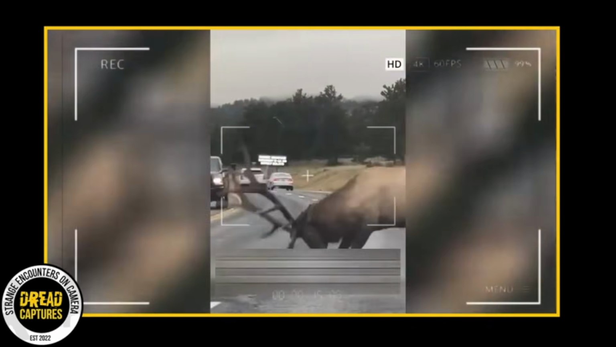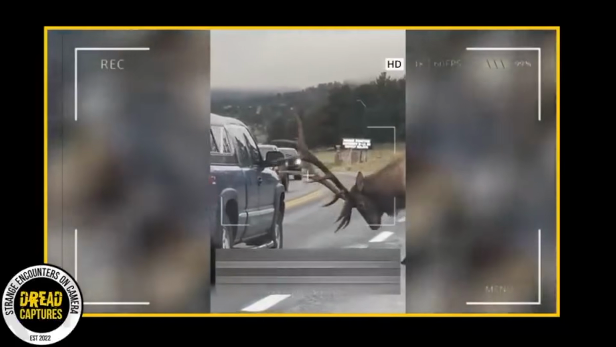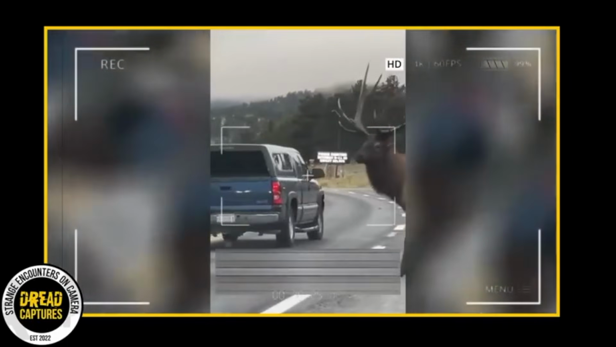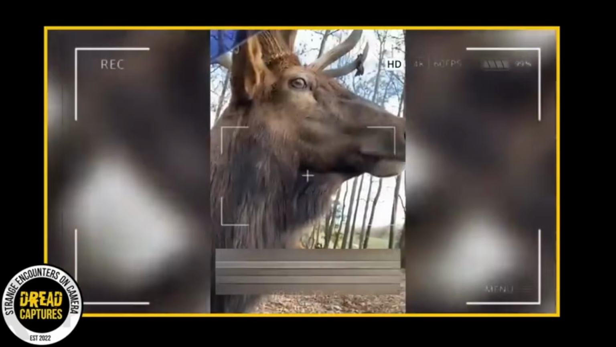Here's a story that will change how you view wildlife. On a busy highway, an elk made an unexpected appearance. Instead of causing chaos, it stood there, nodding at passersby, its eyes filled with urgency. Most people misunderstood, thinking that it was a threat. But it wasn't there to harm, it was there to seek help.